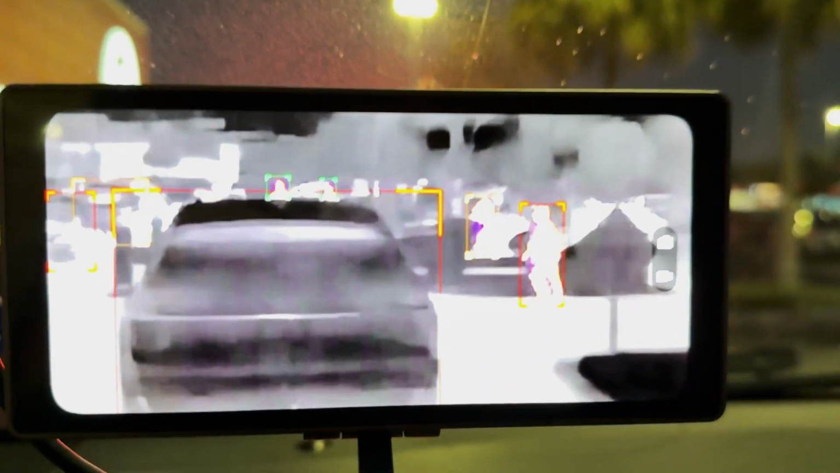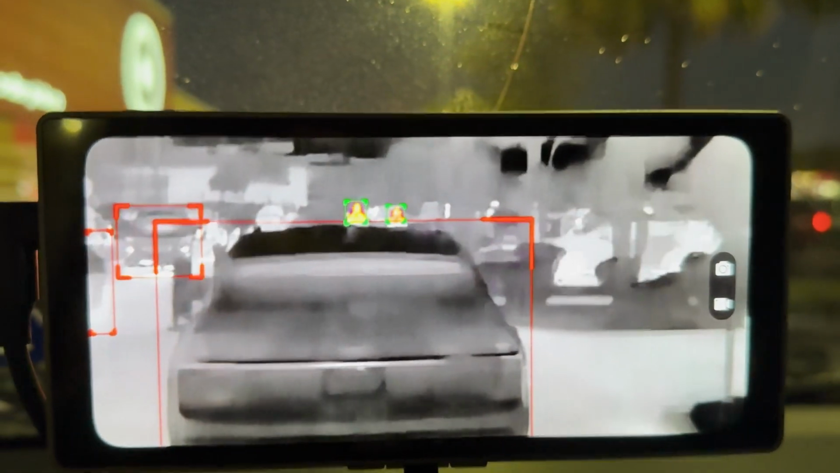Yeah, you can see all of those folks it's capturing there.